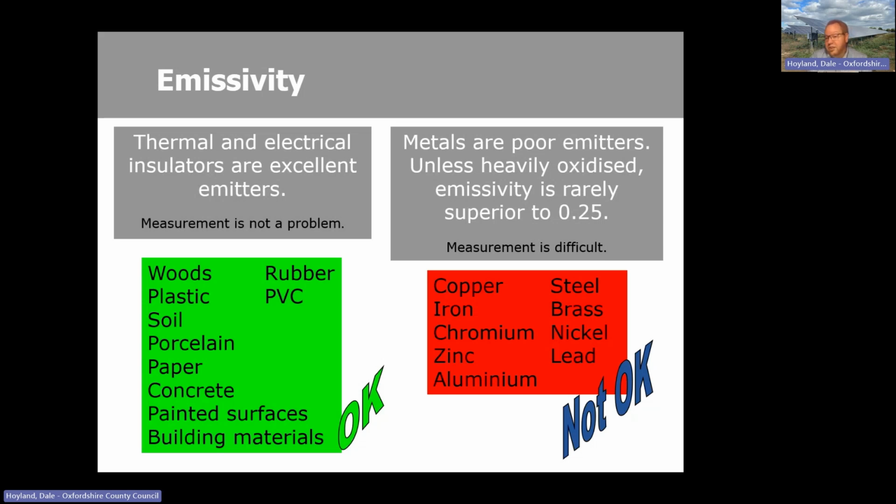Now, if you were to change the emissivity value within the camera settings to 0.17 or something for aluminium, then you'll get a much truer image of the heat loss from that. However, in the same image, if you can see some brickwork, that will show up as extremely hot and losing lots of heat.